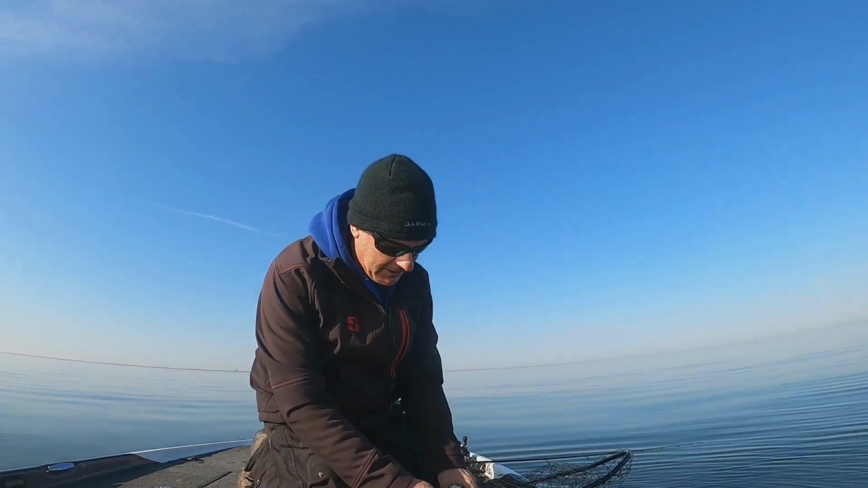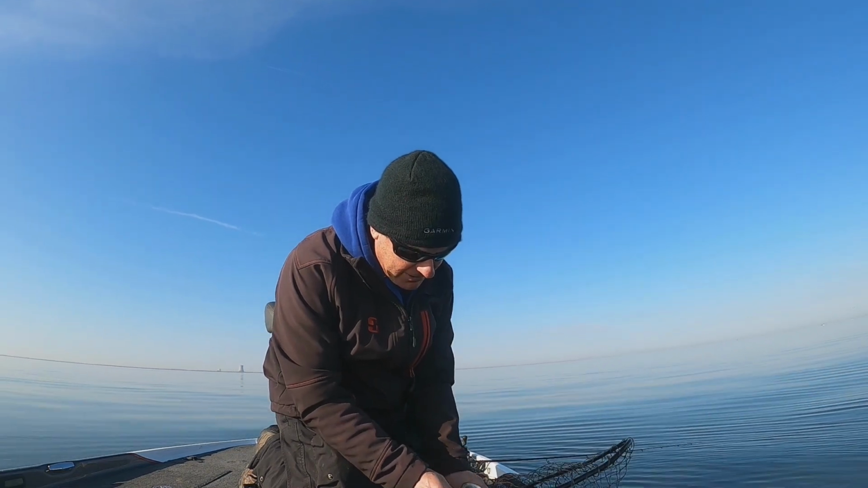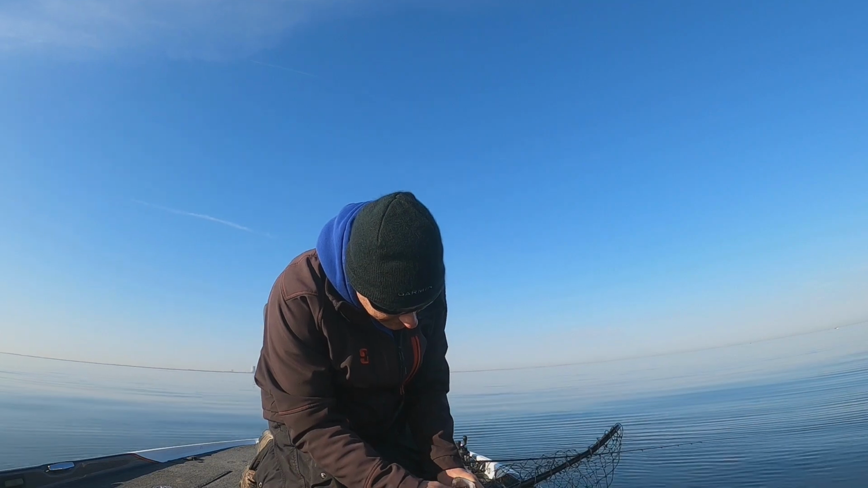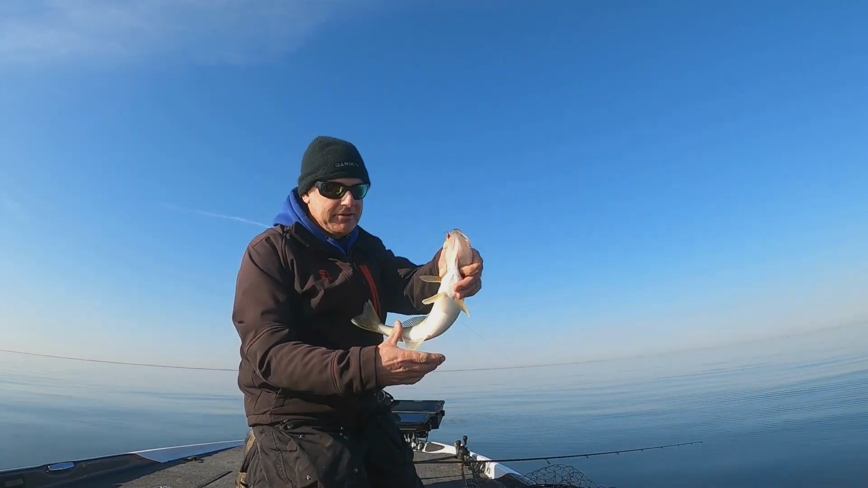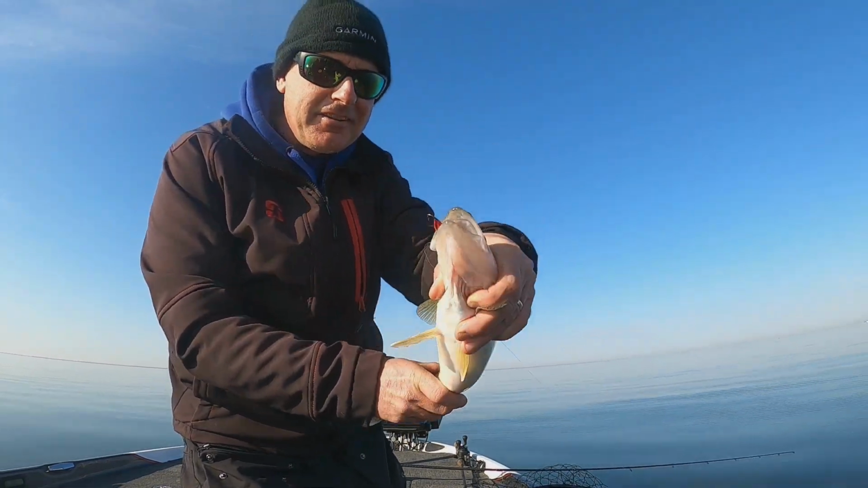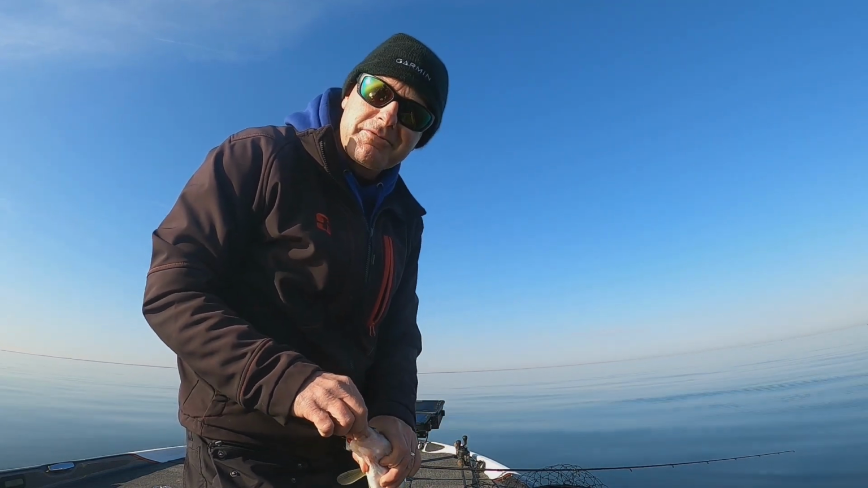And that one decided he really liked clown all of a sudden. I've lost a couple. Let me get this Rapala out of the net here and I'll show him to you. And as you can see, he decided he was hungry. That was a clown colored number 7 Jiggin Rapala.